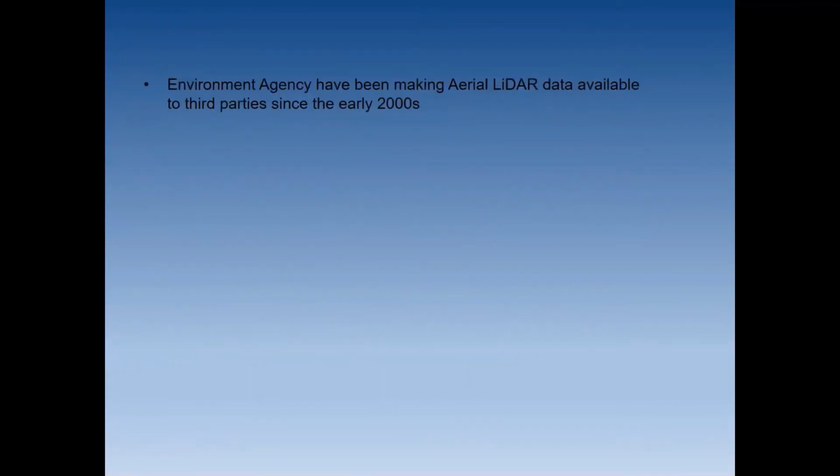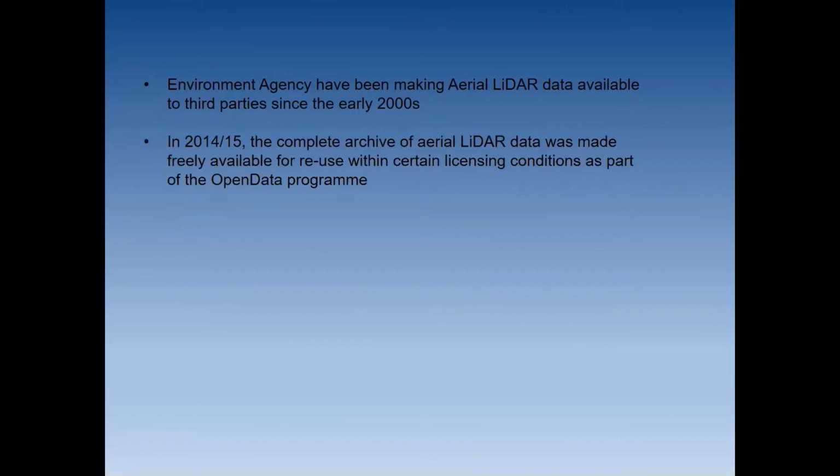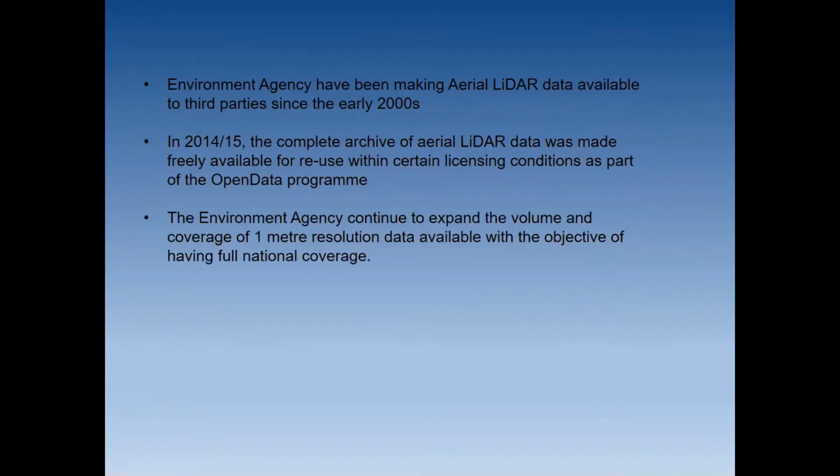The Environment Agency in England has been making aerial LiDAR available to third parties since the early 2000s. And in 2014-15, there was a big change in that we had to stop paying for it. The complete archive of aerial LiDAR was made freely available for reuse within certain licensing conditions as part of the Open Data Programme. The Environment Agency continued to expand the volume and coverage of 1 metre resolution data available with the objective of actually achieving full national coverage. I don't quite know where they are with that, but I know that the amount of data available is expanding.